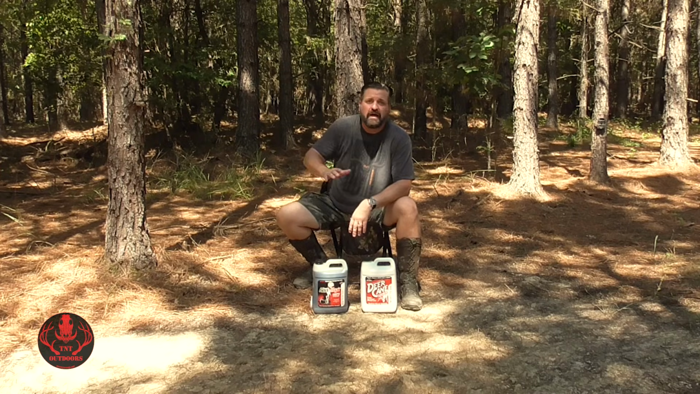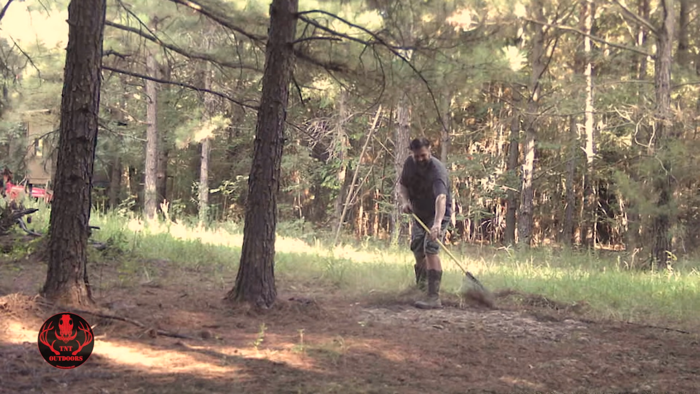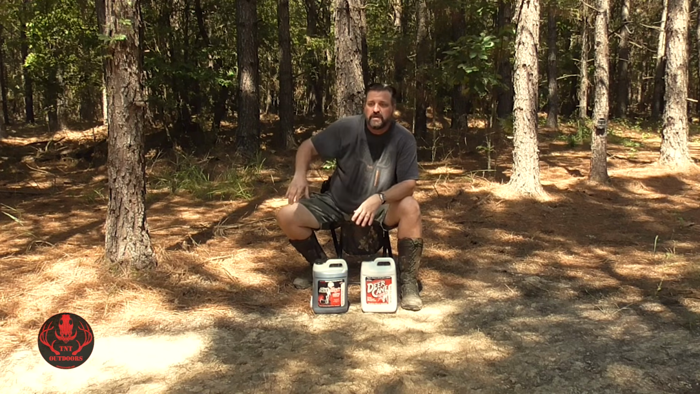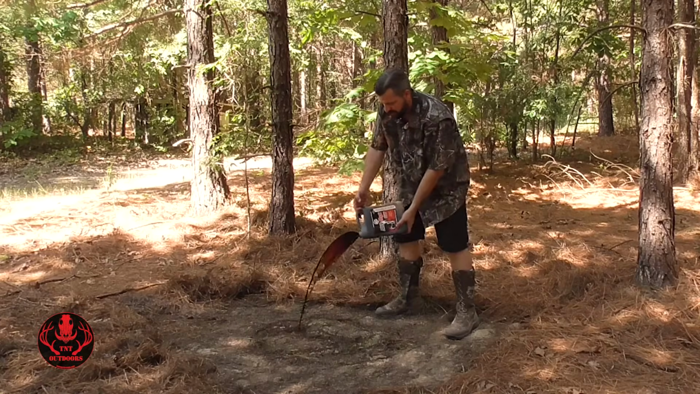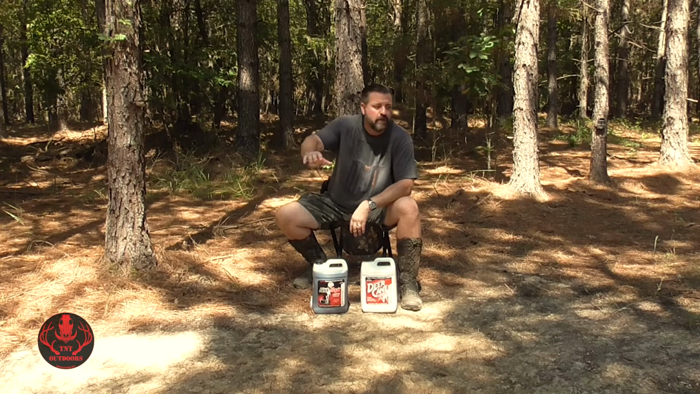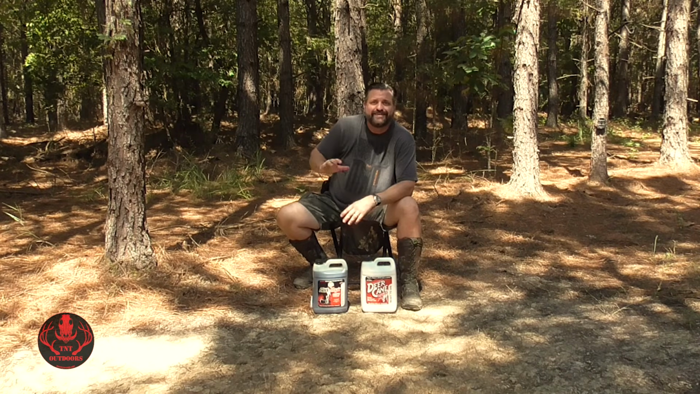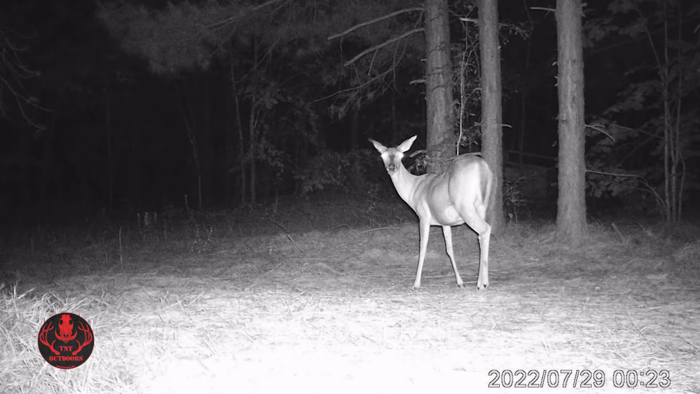All I did to put out the DeerCane was rake off the ground a little bit and expose the dirt. We got a lot of pine needles and stuff like that out here. So I just raked it up a little bit, exposing a good area of dirt, and poured out the DeerCane and let it go to work. Every couple months or so, I would come back in here and freshen up the site a little bit by adding a little more DeerCane. When we started that test a year ago, it took about a week or so for the first deer to find and start coming to the site.